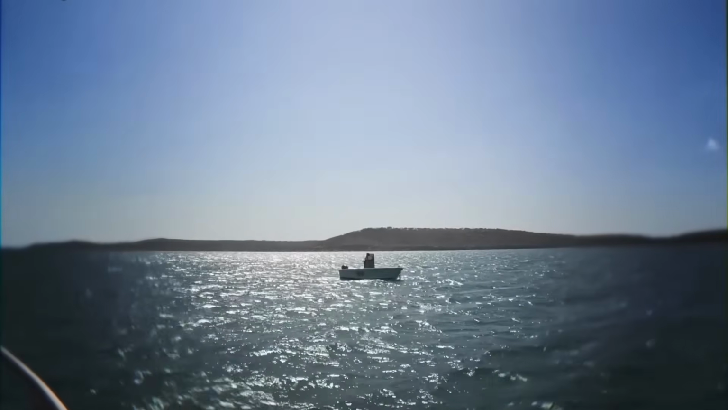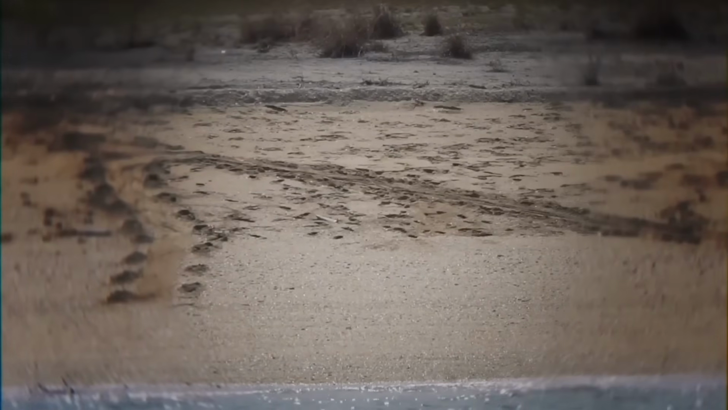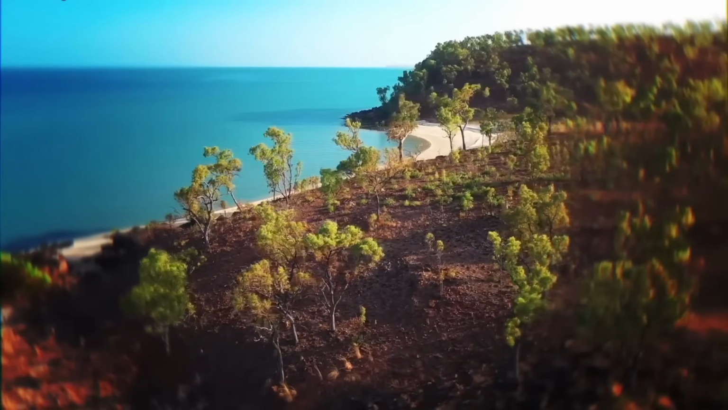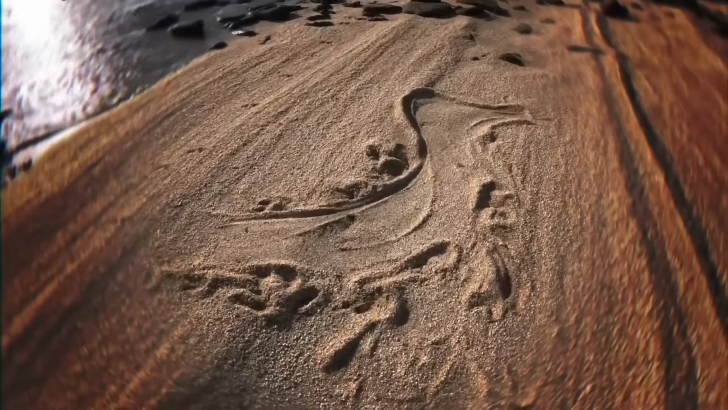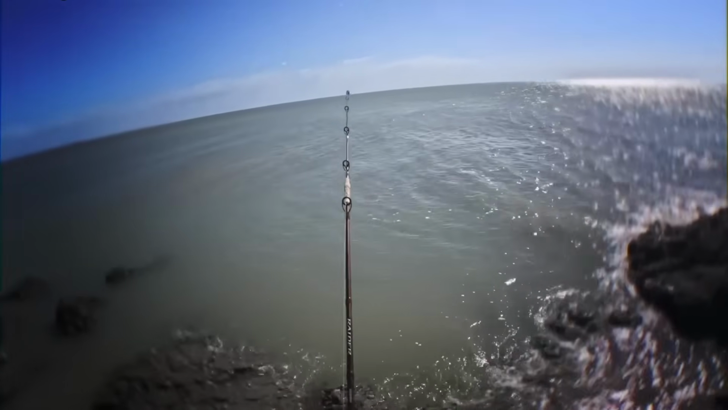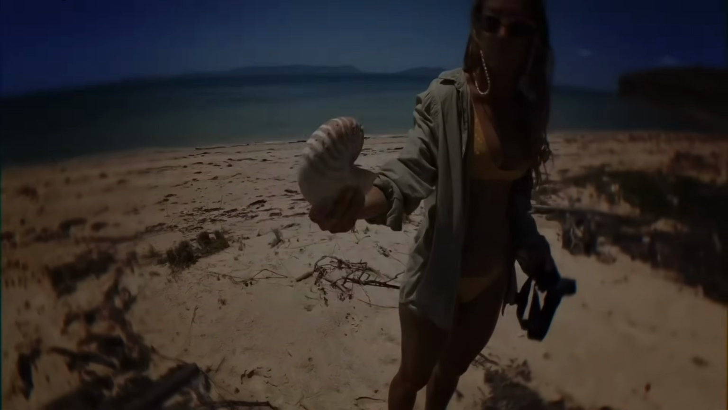A picture-perfect lifestyle. Australian couple living the dream, sailing tropical waters for 4 months, documenting everything for their YouTube channel. In December of 2023, on a remote stretch of Australia's coastline, the couple anchors near a small, uninhabited island for what they thought would be a peaceful night, a nice place for their feet to touch solid ground. The next morning, they head ashore to explore.